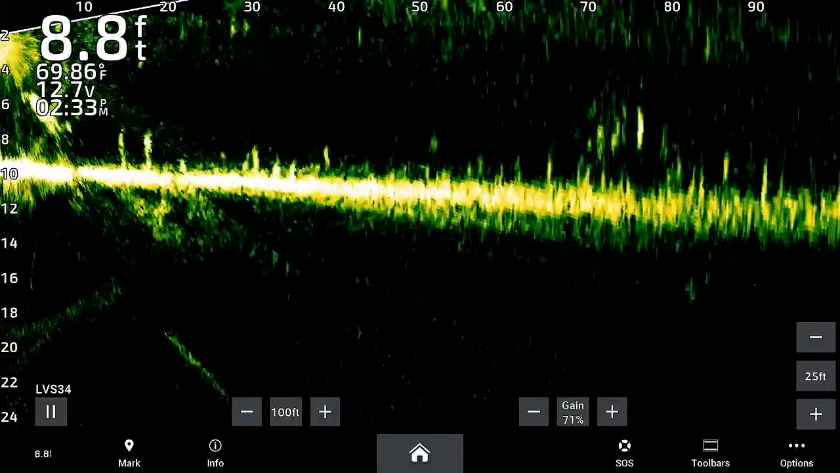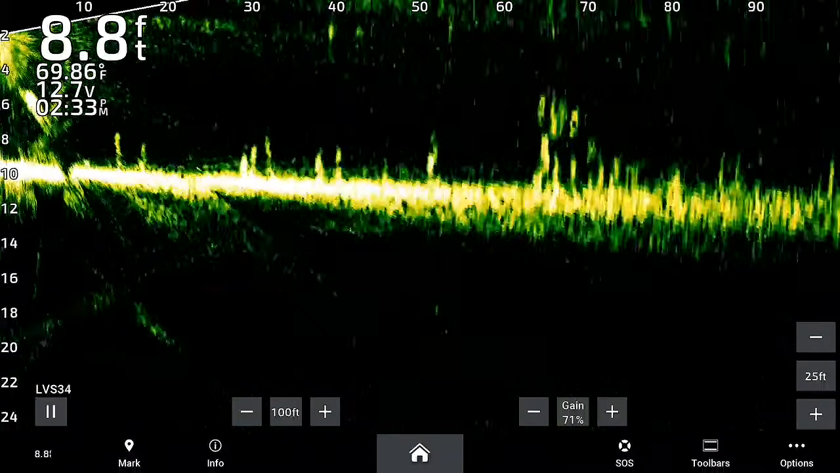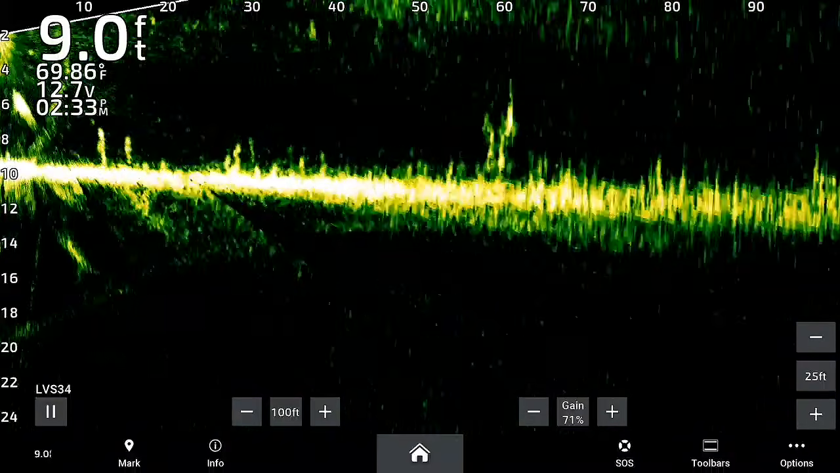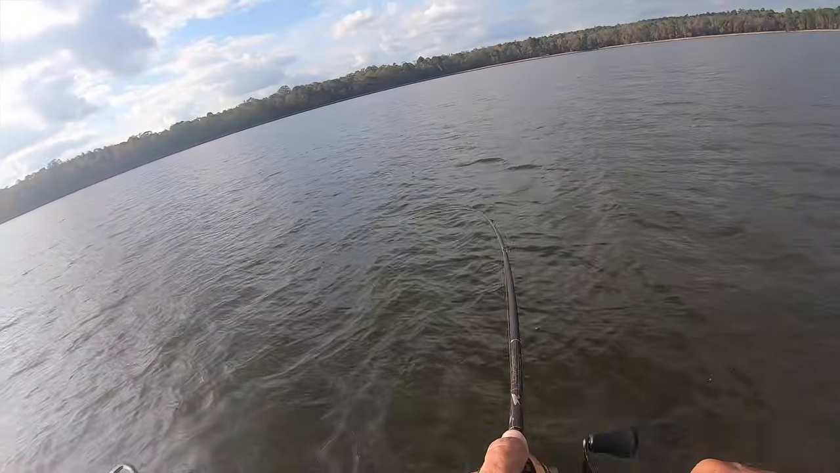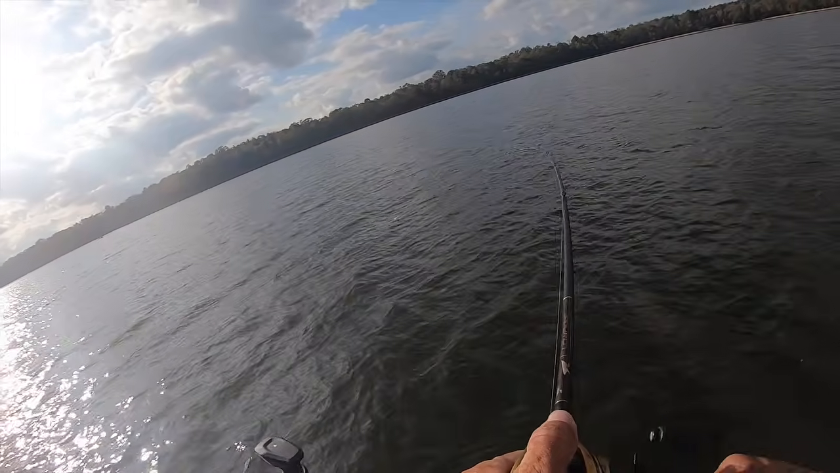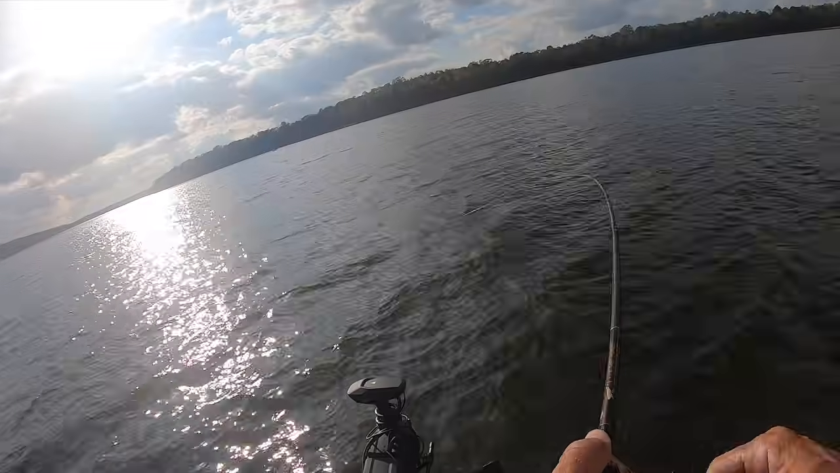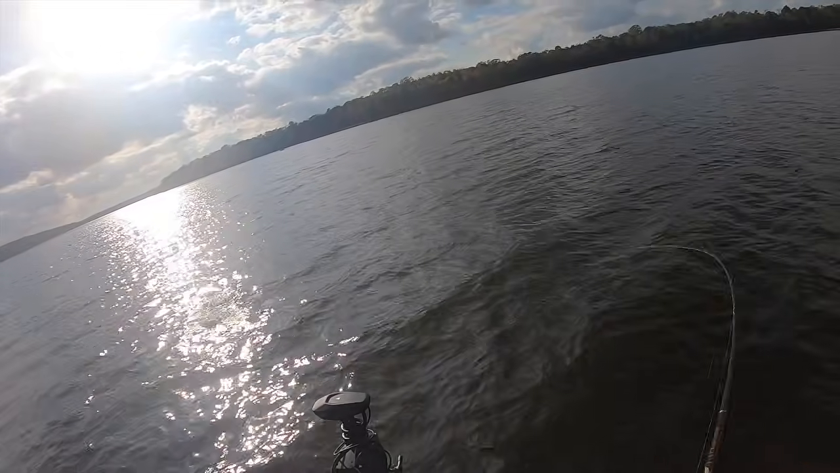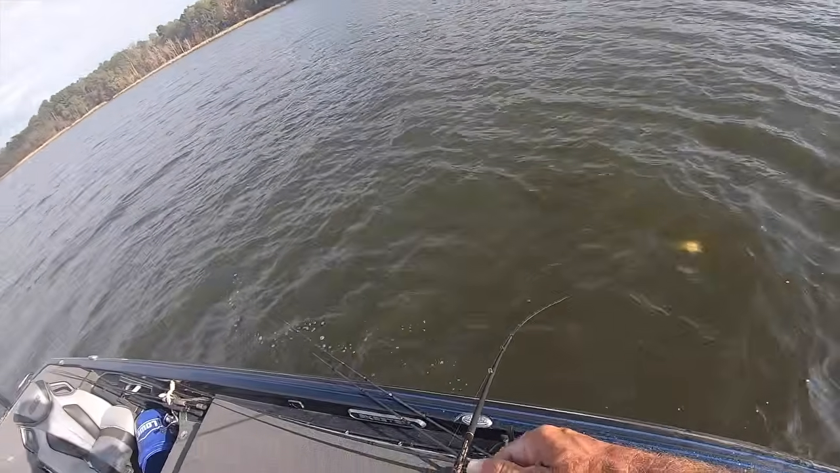I hit that. Gotta make sure. Got him. Freaking, I mean, I've caught him out here. It has been, luckily I had a jerkbait tied on. Oh, that's a decent one. It has been this.